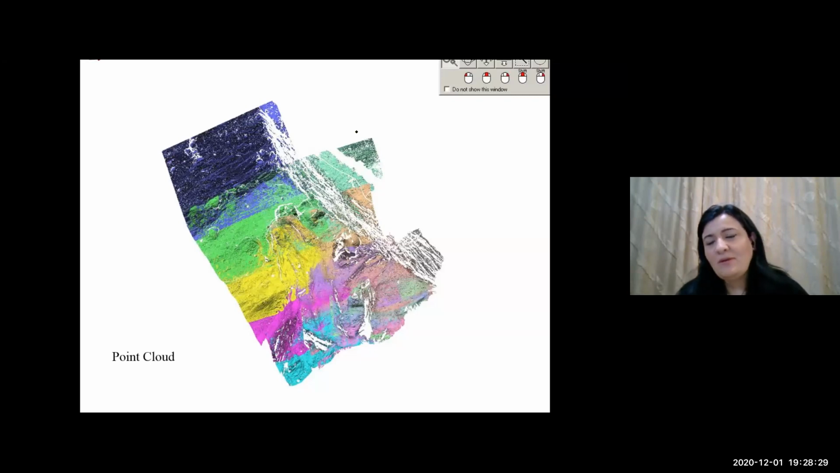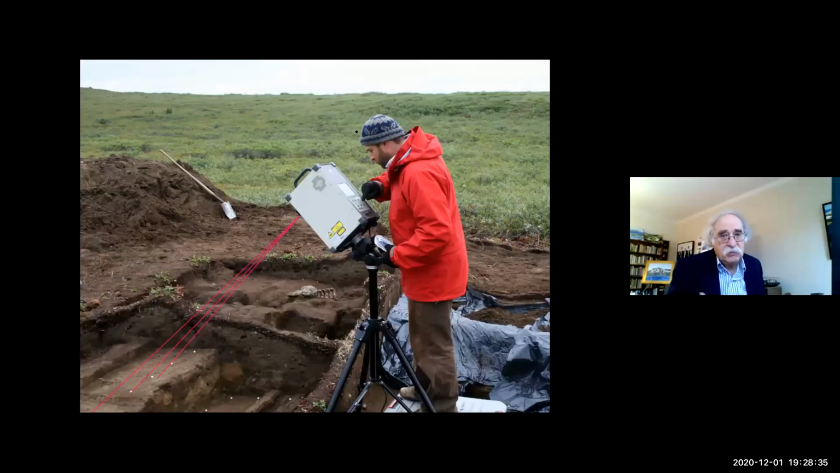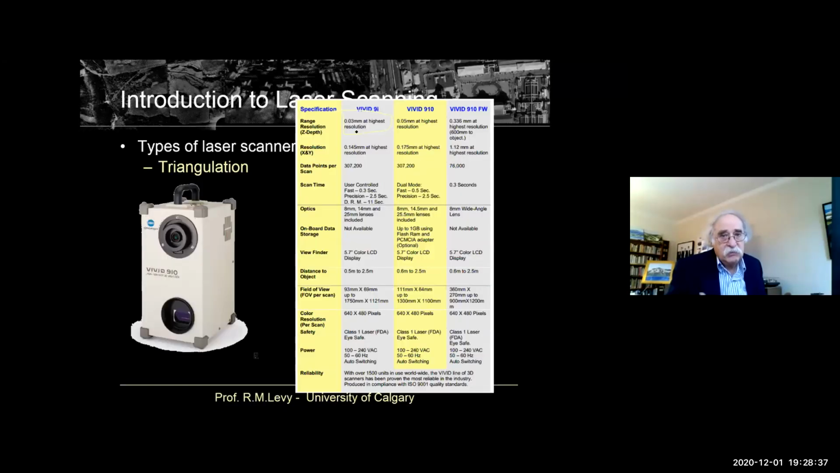Professor Levy, what is the reason for that? The reflectivity issues. The reflection of the surface affects the scanner.